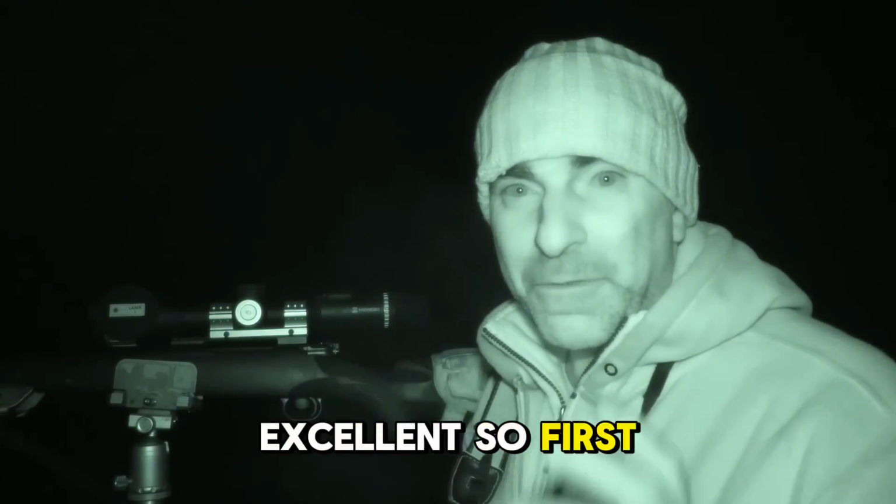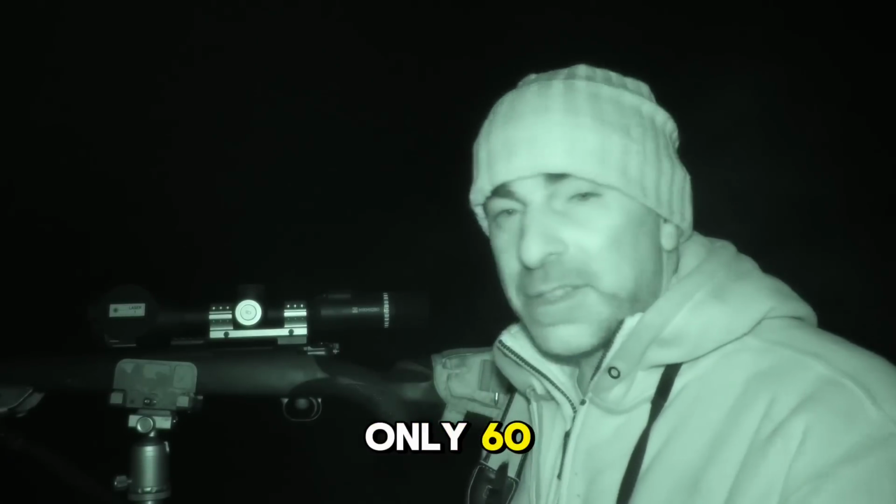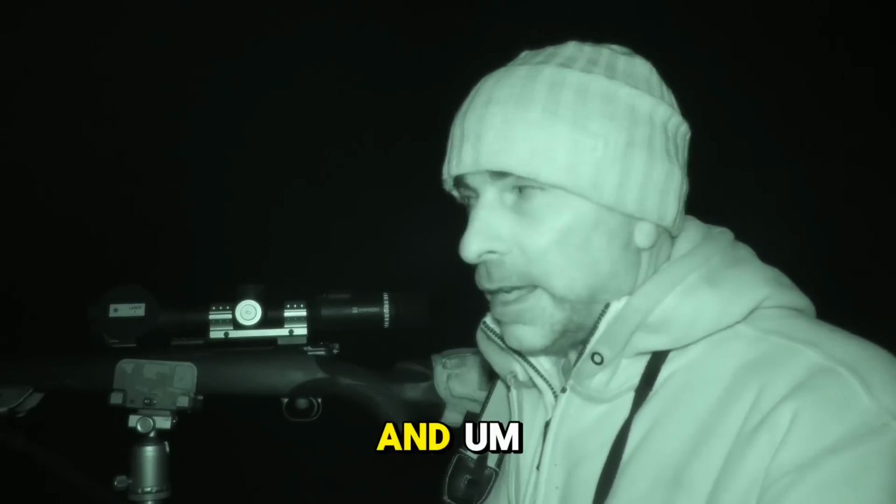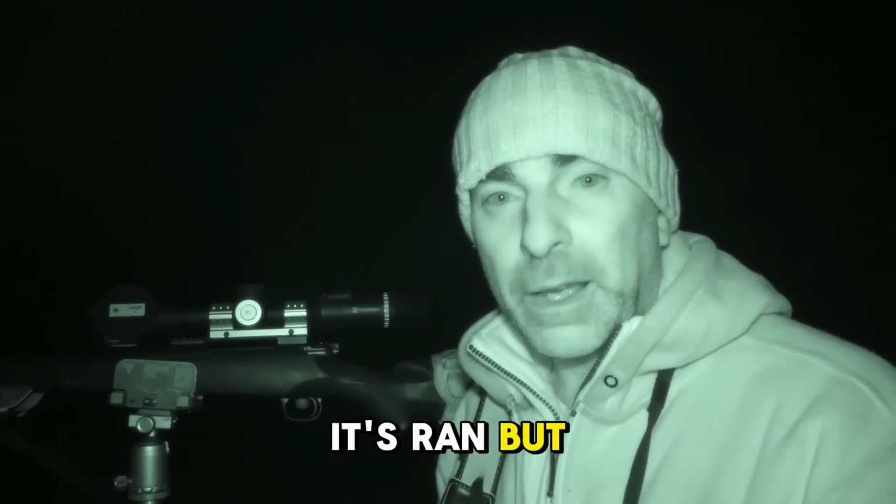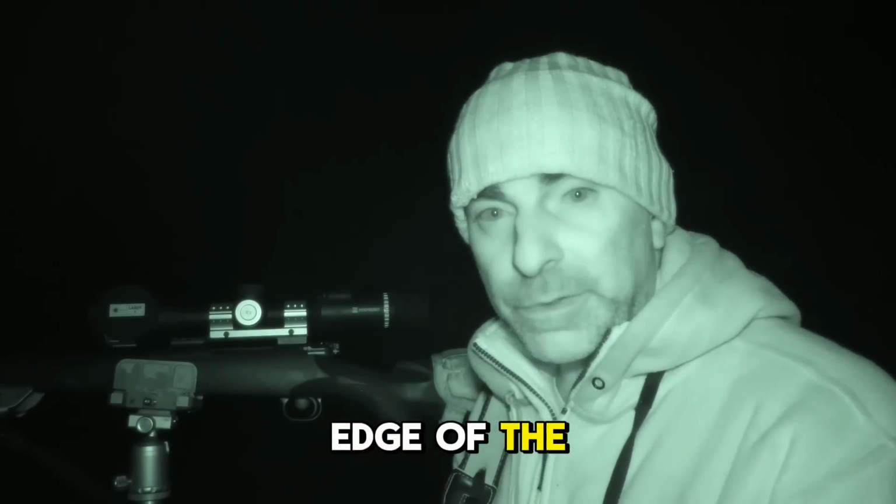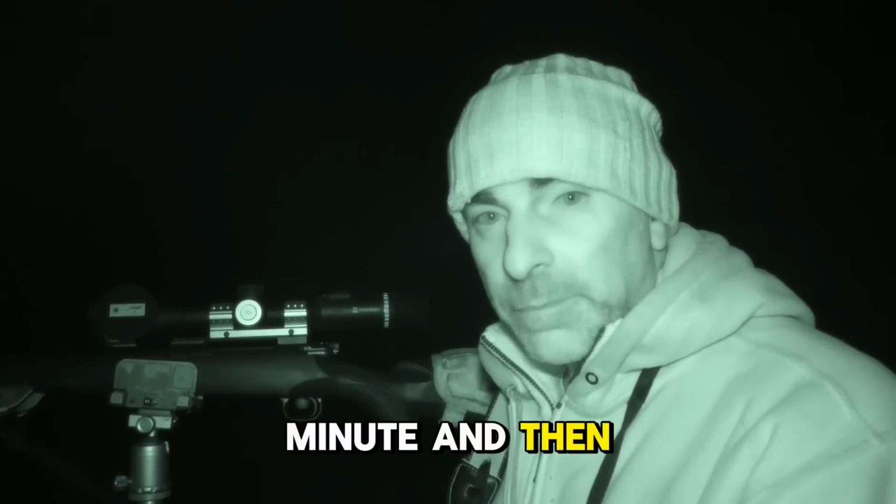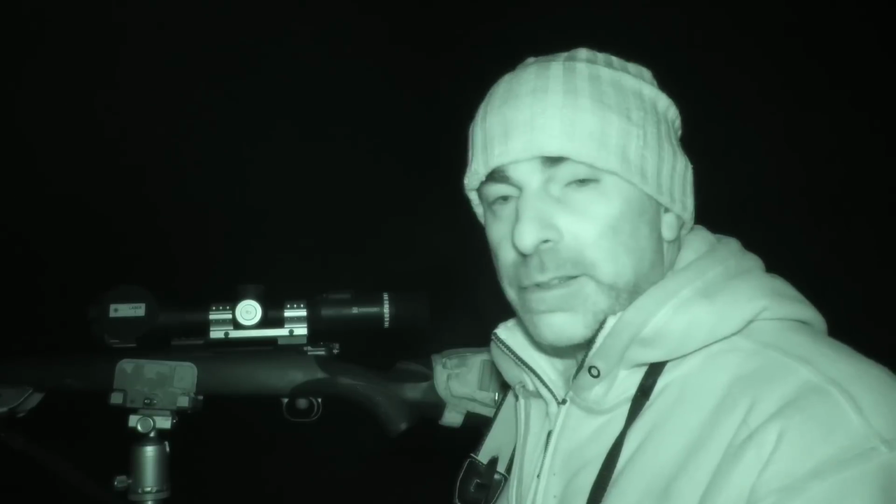Excellent. So first fox for the evening down. Quite close, that one's probably only 60-70 yards. Now I've hit that and it's run, but it's hit hard and I've seen it go down just in the nettles, just on the edge of the field there, so it's not going anywhere. But I'll give it a minute and then walk out and pick that one up.